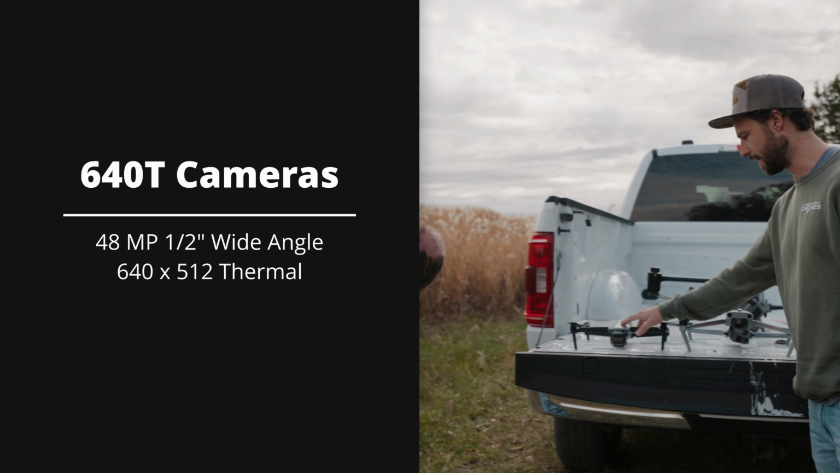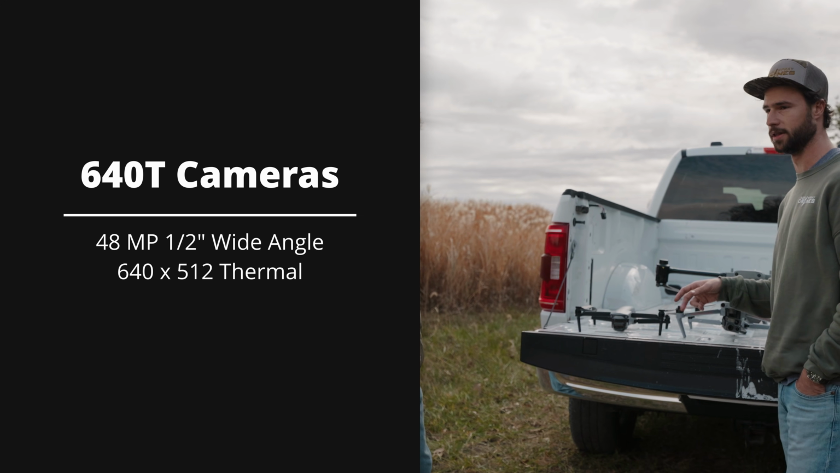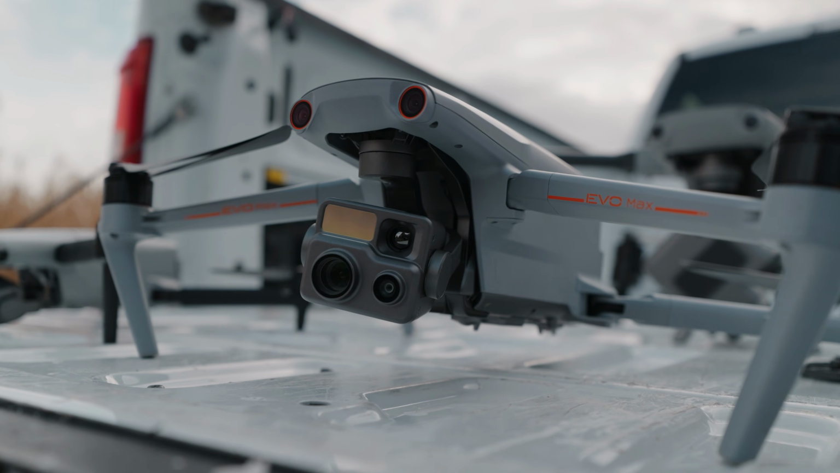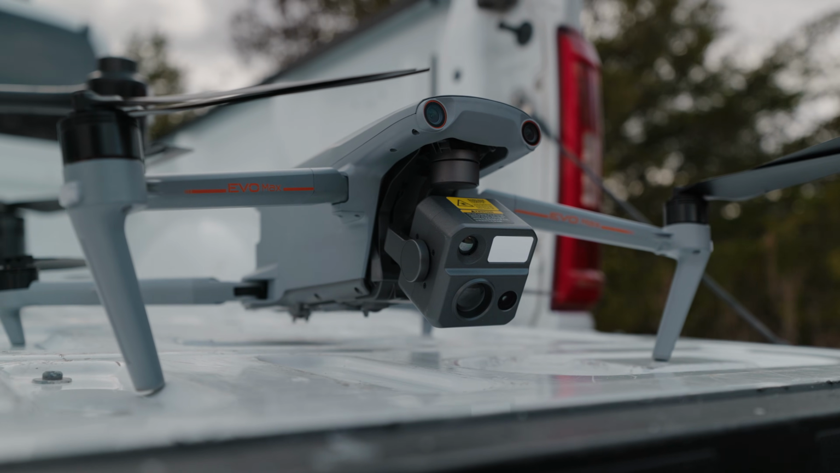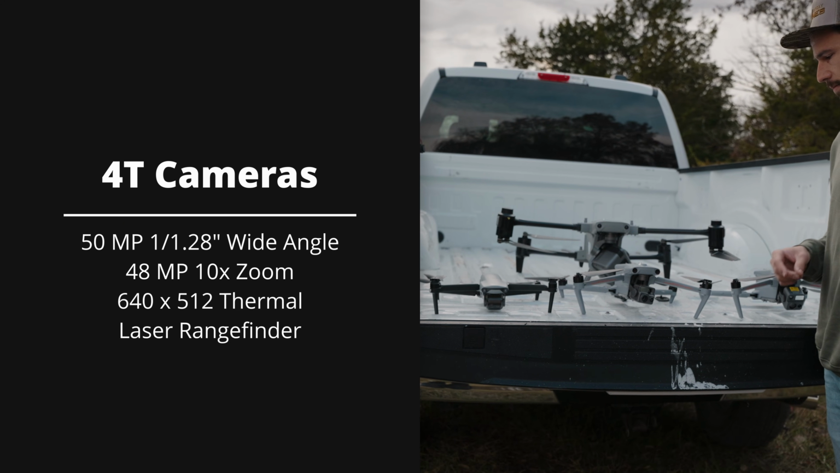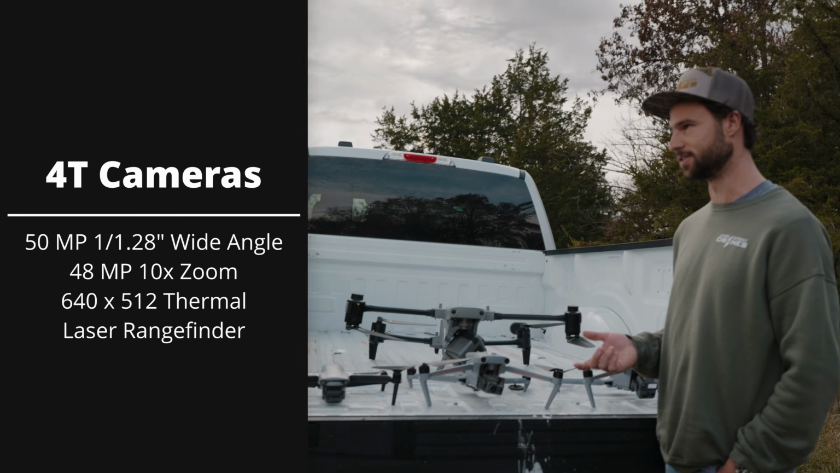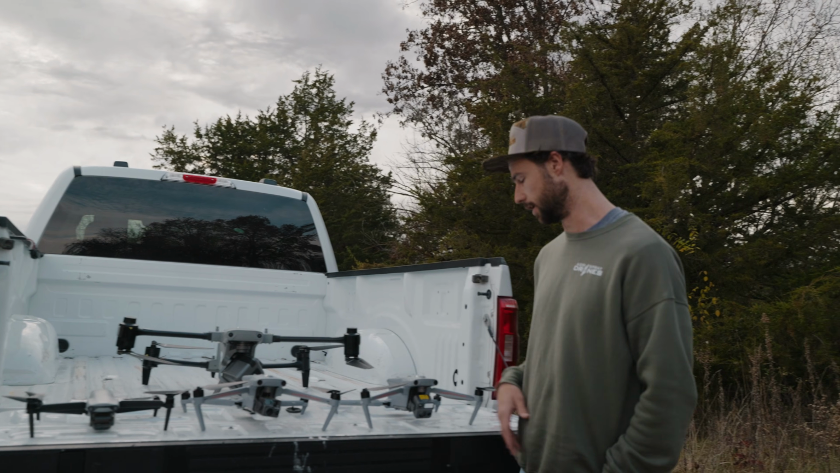So on the 640T, you have a wide-angle visible light camera, and then 1 thermal camera that's 640 by 512 resolution. Then we get into the EVO Max series. This is the 4T and the 4N. Same platform, slightly different cameras. The 4T has a thermal camera, the same one as that, but it has a different wide-angle camera and then a telephoto camera, so you can get really zoomed in, which will help us once we see a heat signature, get up close and personal and investigate. And it has a rangefinder as well.